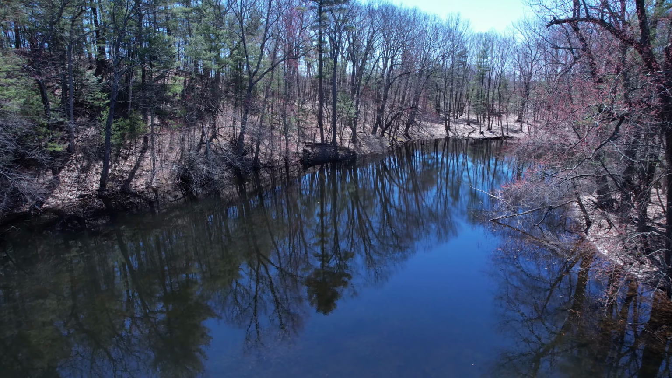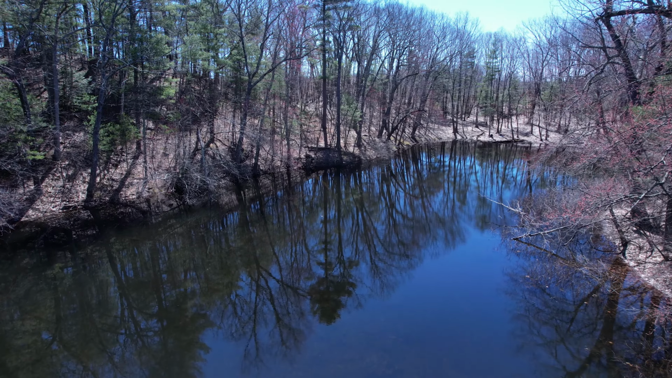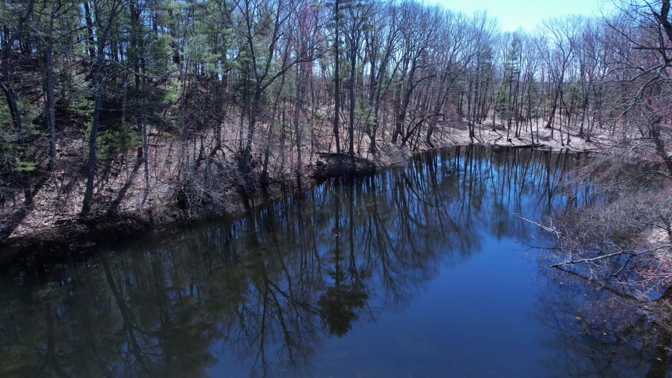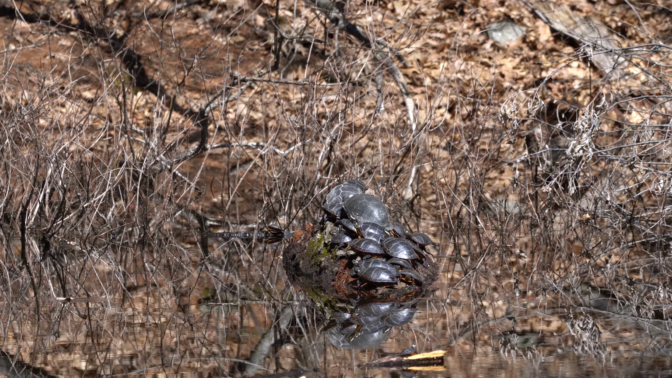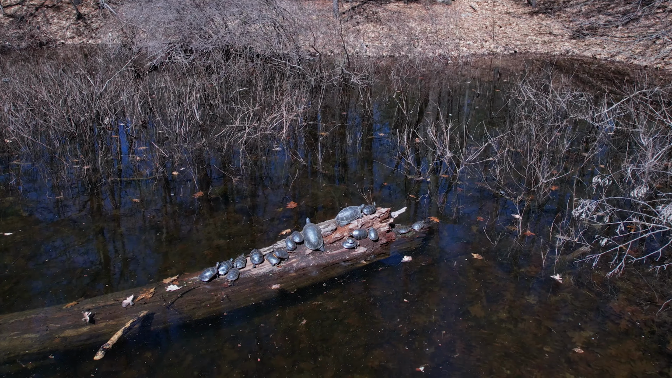The site for number 2 on our list is one of the wetlands adjacent to the marsh we just visited, and is where some Blandings, painted, and possibly snapping turtles migrate to in the spring. The choice basking spot for the turtles in the pond is this log, and I thought it would be a neat spot to set up a trail camera.